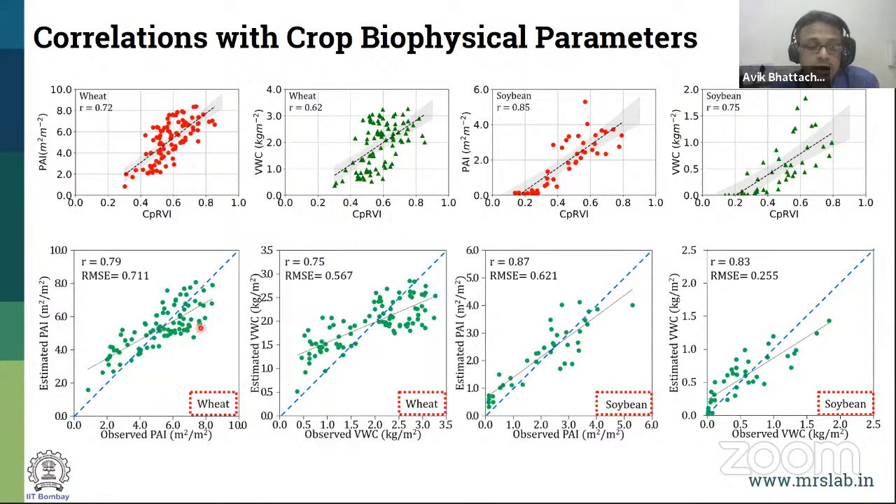We have done some analysis for estimation, inversion, and it nicely follows with the PAI estimation and the VWC and so on. So these parameters, as we have seen, the radar vegetation indices: the RVI, the GRVI, which we call the generalized radar vegetation index, corresponds to full polarimetric SAR data.